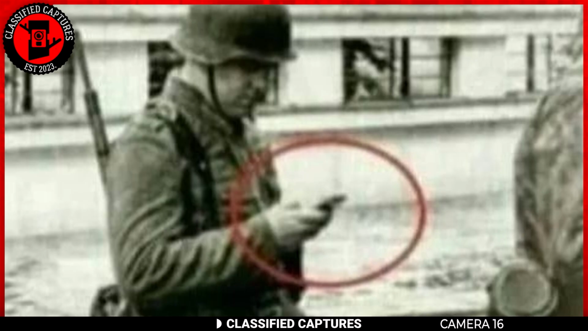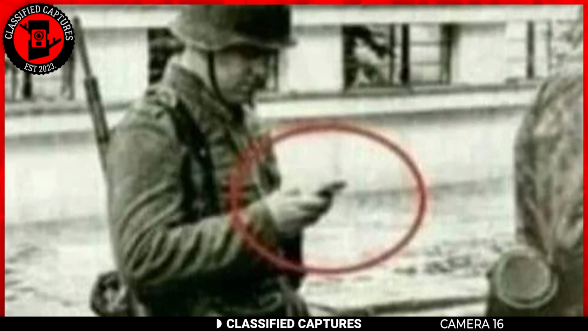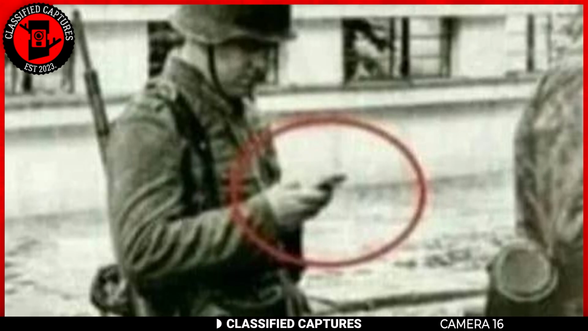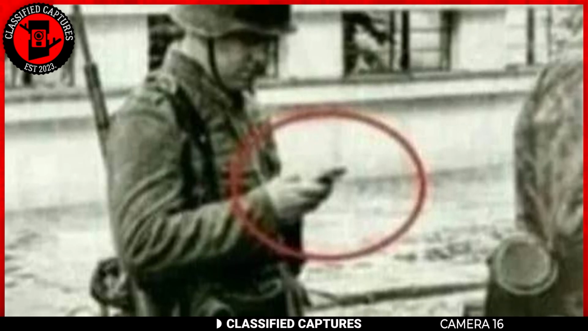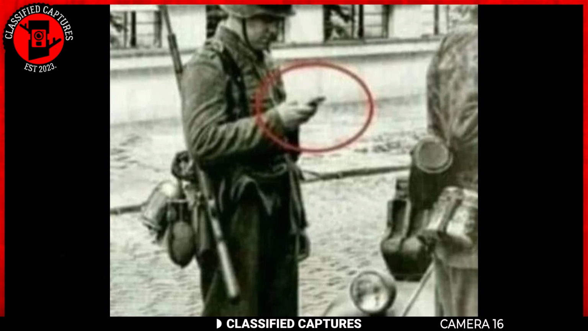I know the concept of time travel has been a subject of fascination and speculation, with stories circulating about individuals appearing in different historical periods with advanced technology, but we can't say with certainty what this situation might be.